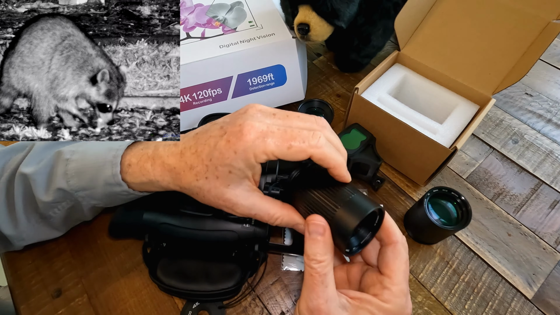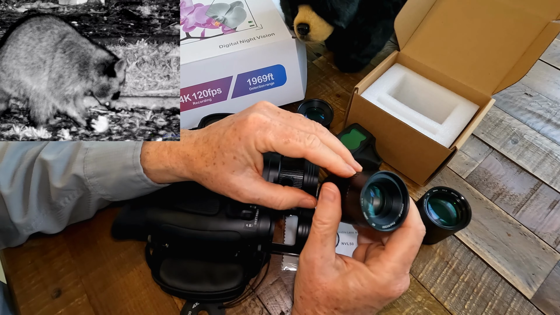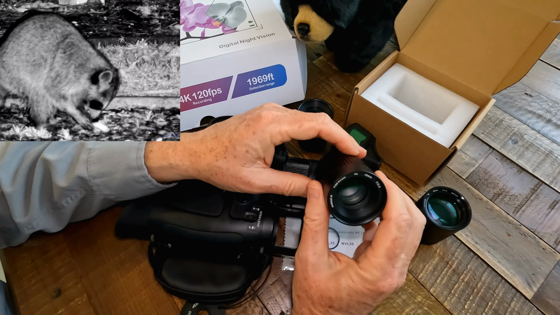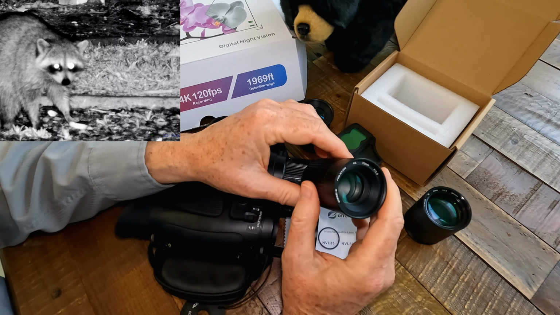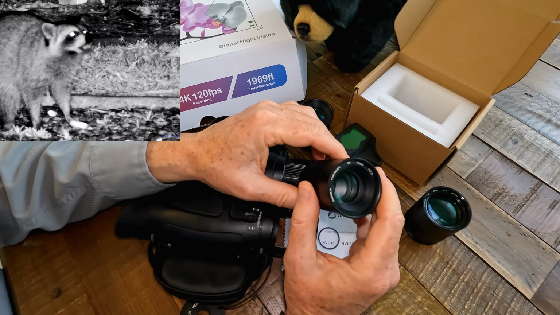But here is the new telephoto lens, and it's really quite impressive. These are not cheap plastic lenses. These are made out of aluminum casing with real Japanese Ohara glass, multiple elements, so they're really precision optics, not the kind of thing you have in your typical plasticky night vision binoculars. This is the real deal.